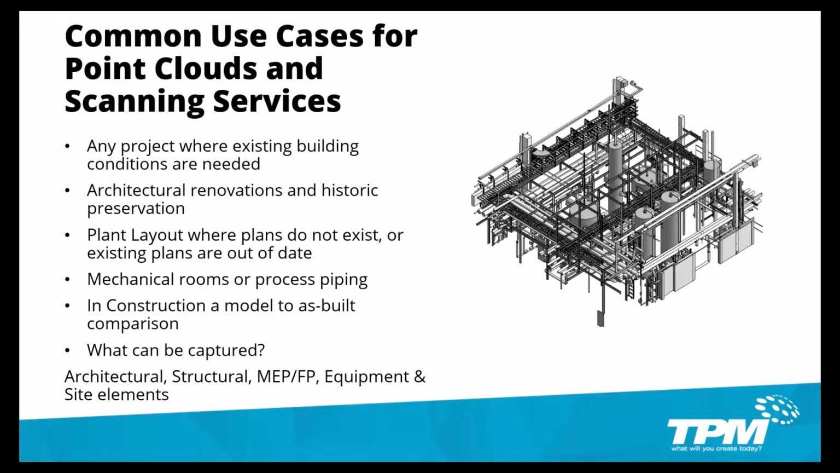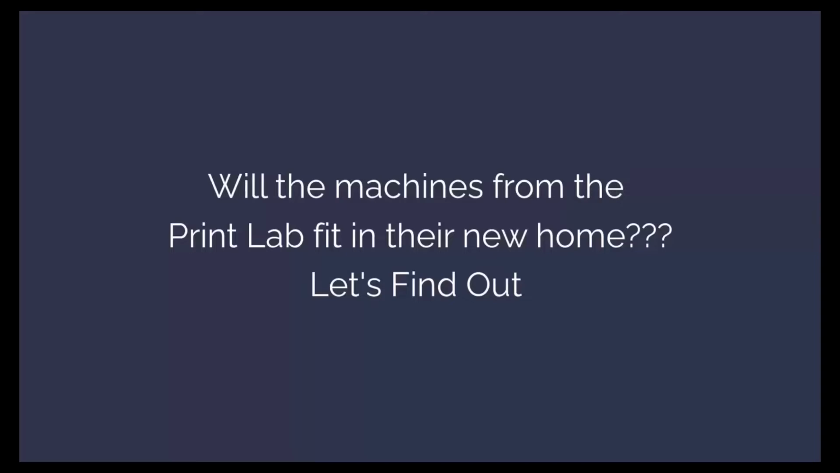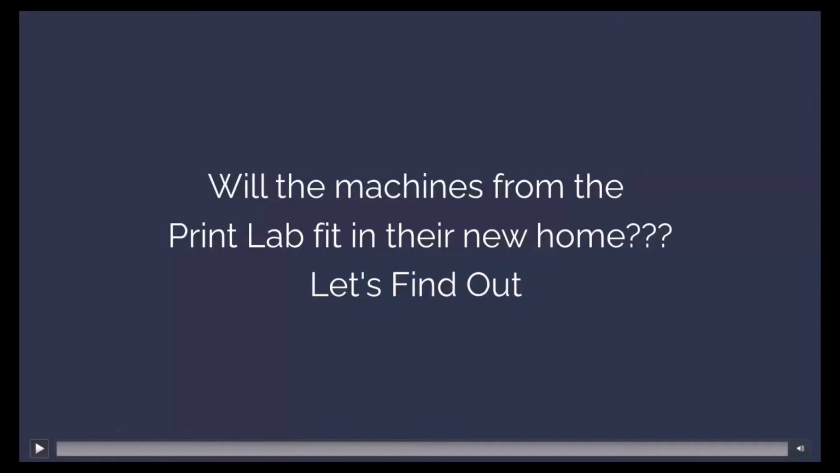For a demonstration, we recently renovated our own additive manufacturing lab to make sure that everything was going to fit where we needed it. I scanned the machines and turned them into a simple mesh.